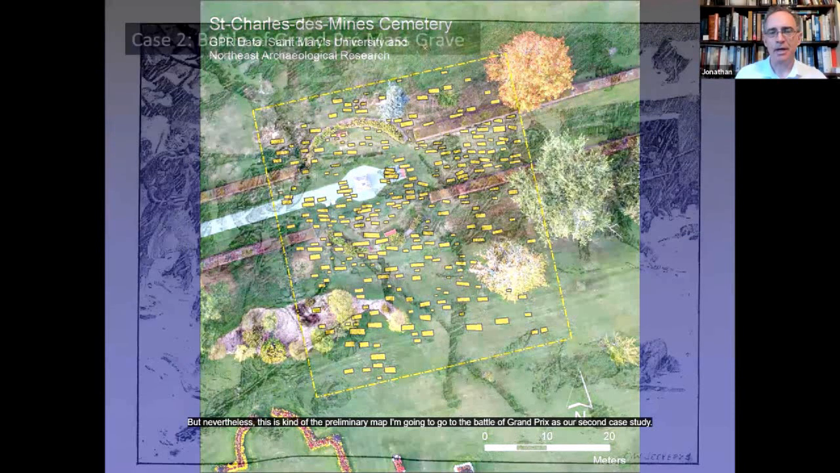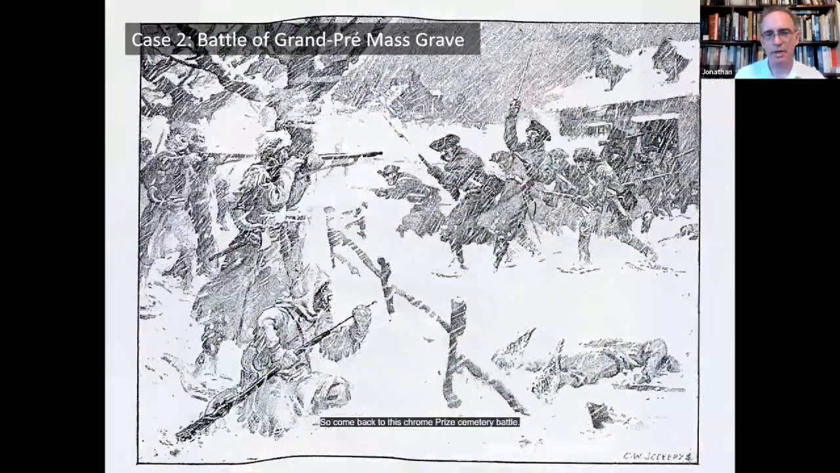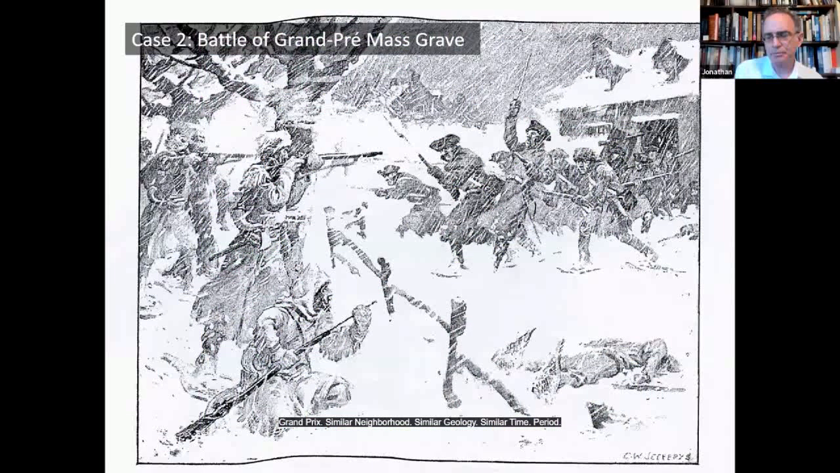I'm going to go to the Battle of Grand-Pré as our second case study. But actually, it occurs to me, I thought I had some additional graphs. I'll come back to this Grand-Pré cemetery in a minute. Battle of Grand-Pré, similar neighborhood, similar geology, similar time period. But this was a battle fought in the center of Nova Scotia in Grand-Pré in the winter of 1747.